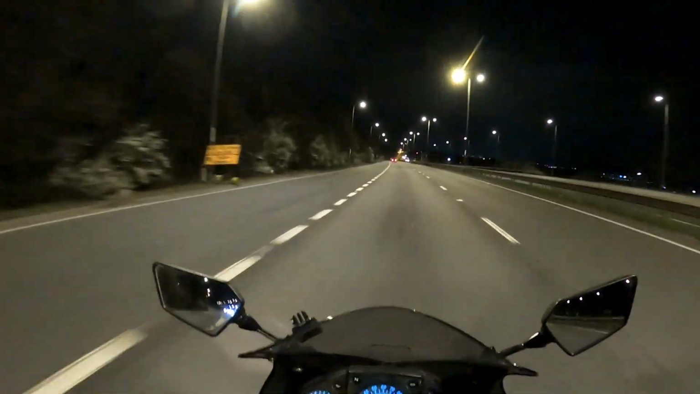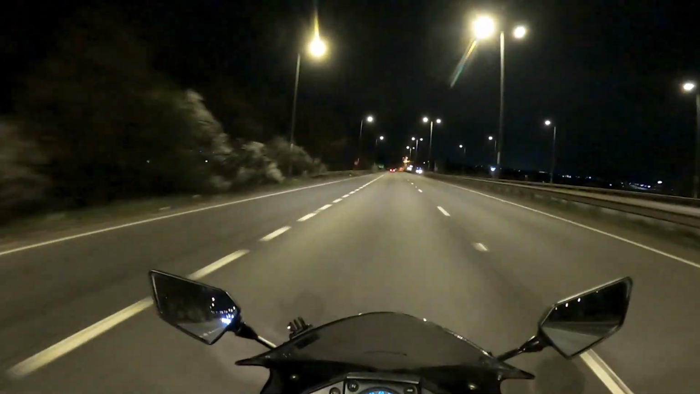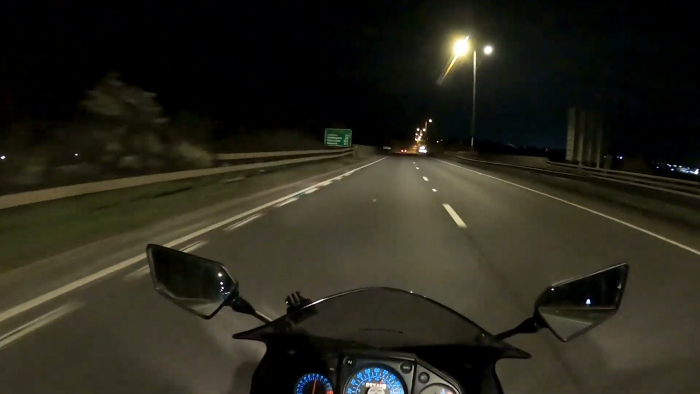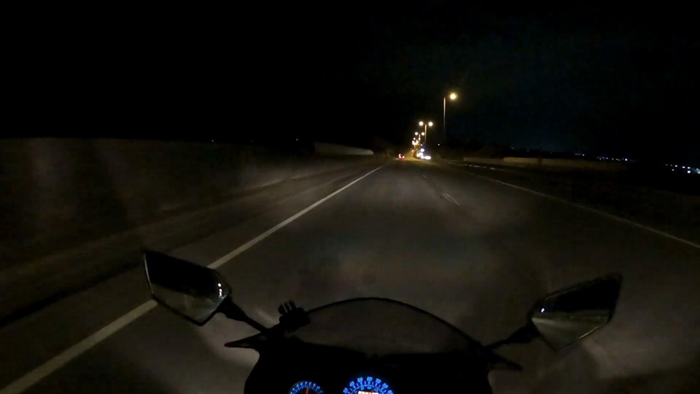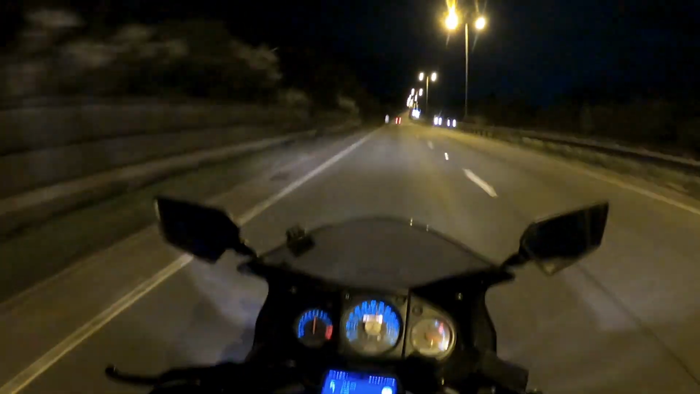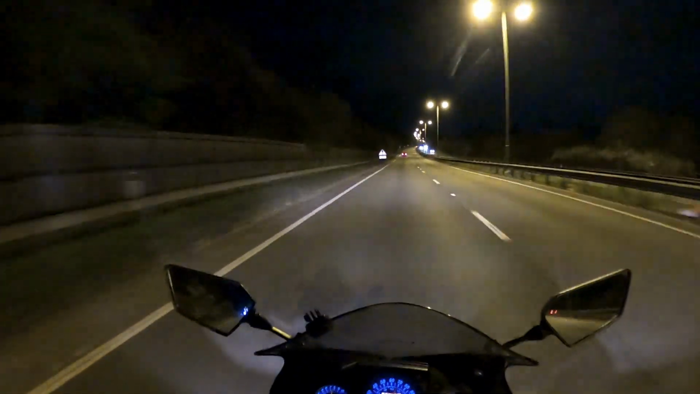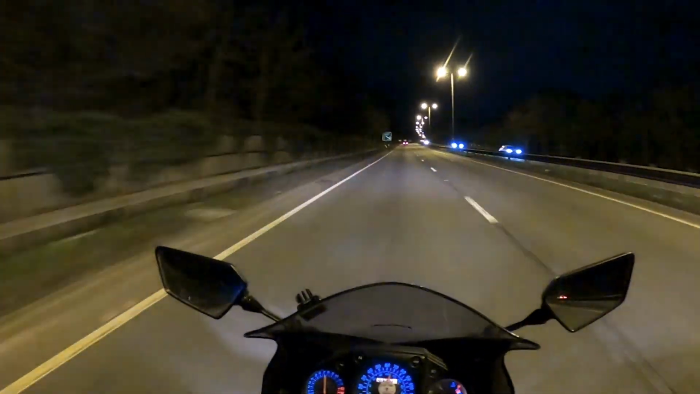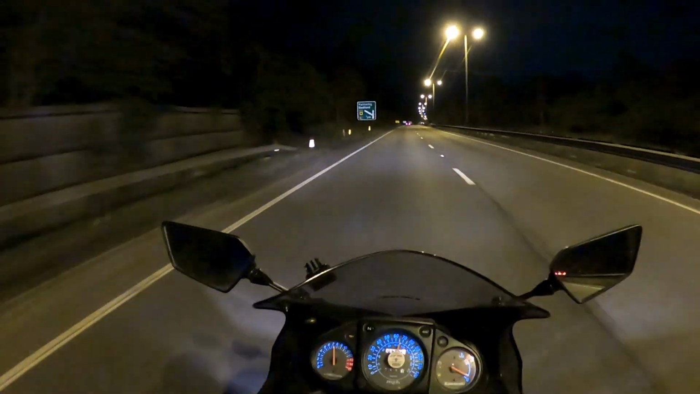If you had told me even 2-3 months ago that I'd be going on group rides on my own, riding my sport bike down the dual carriageway, talking to people on the internet through my GoPro, it's unbelievable.